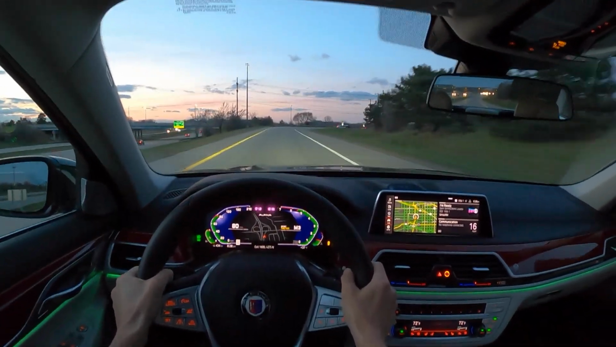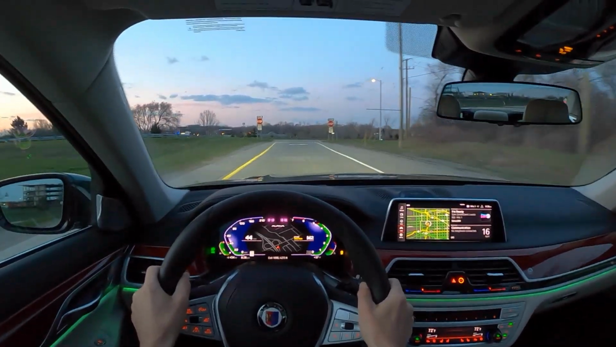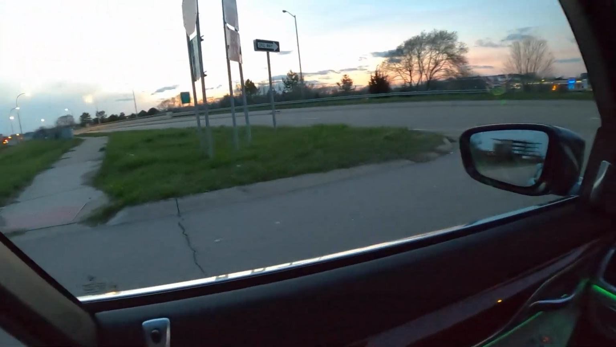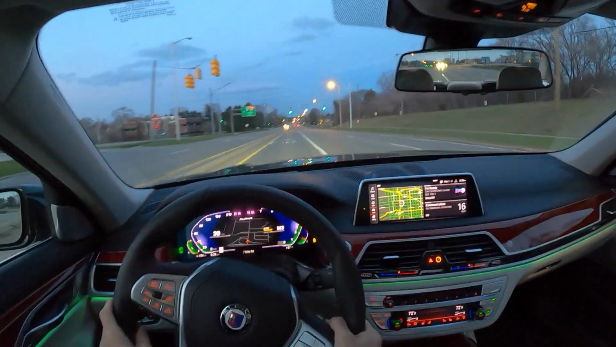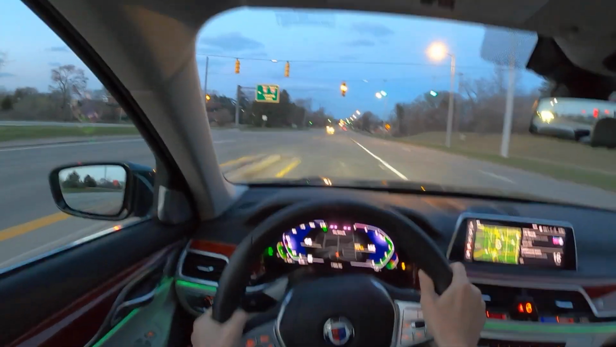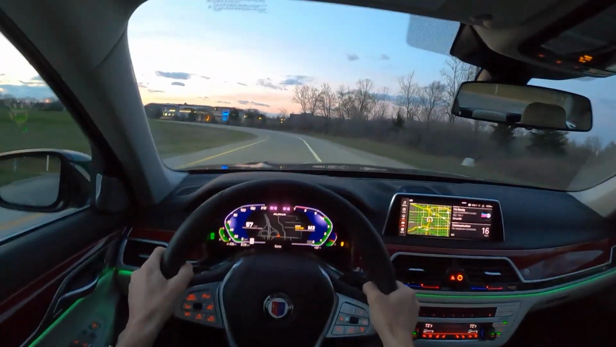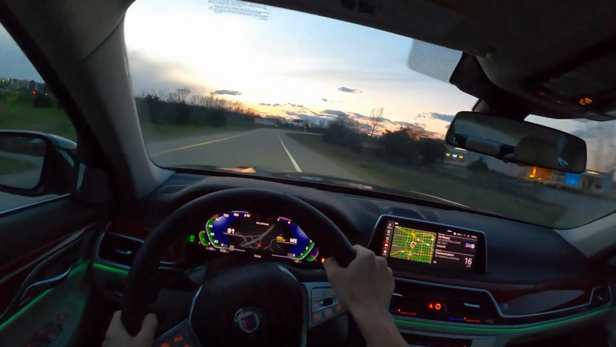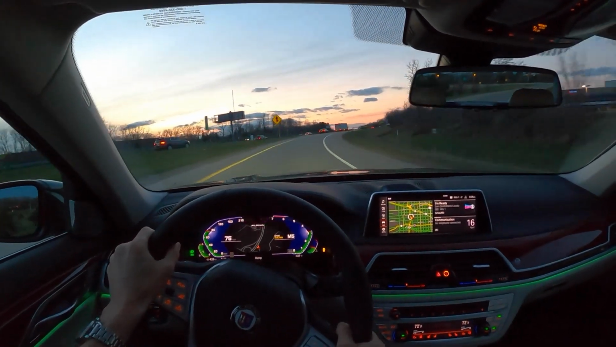Power just comes on instantly. This is already based on such a capable platform to begin with. Wow.